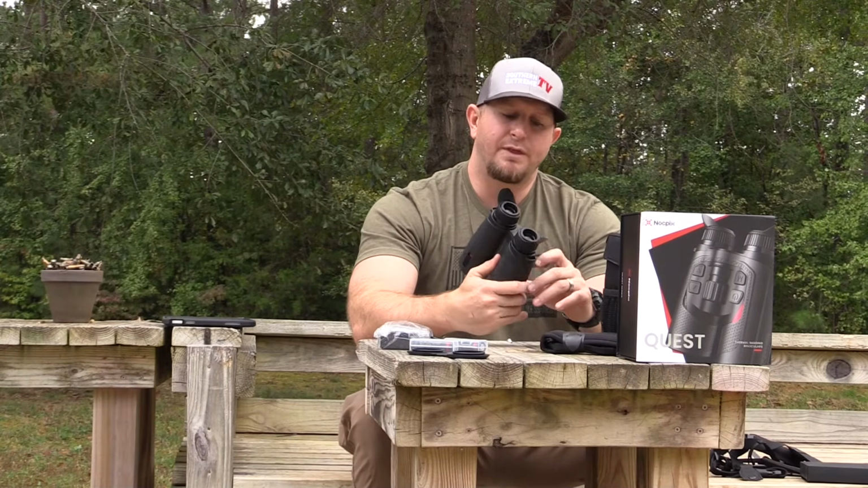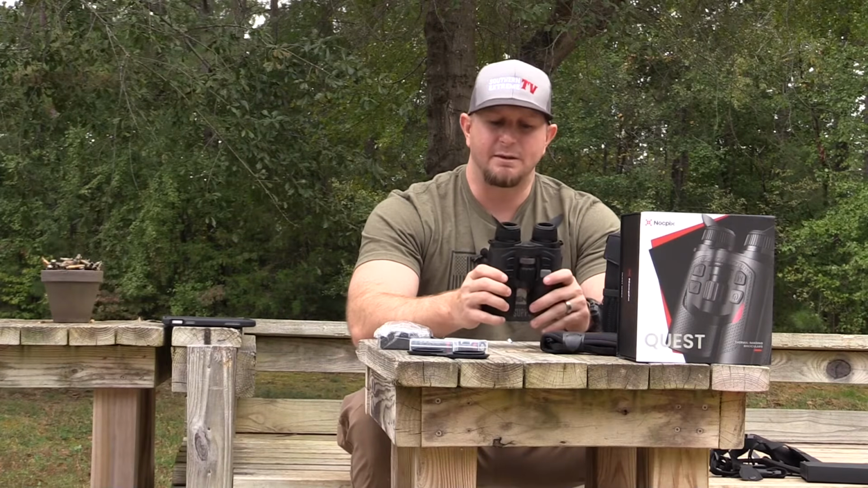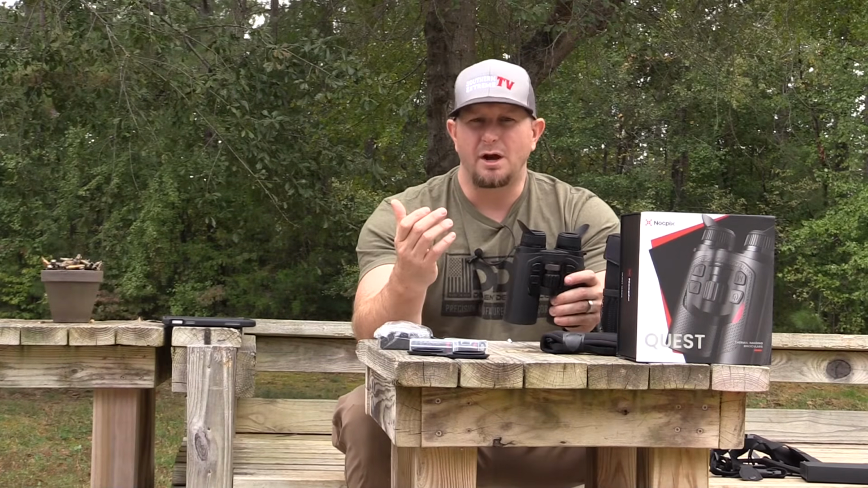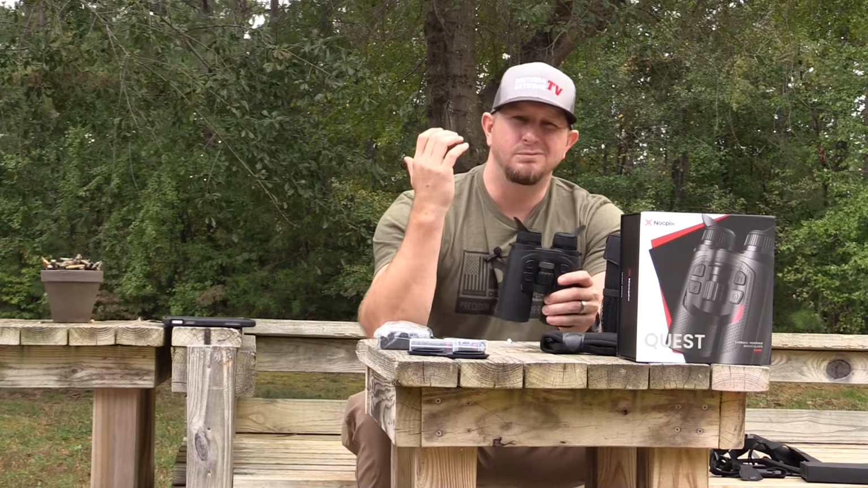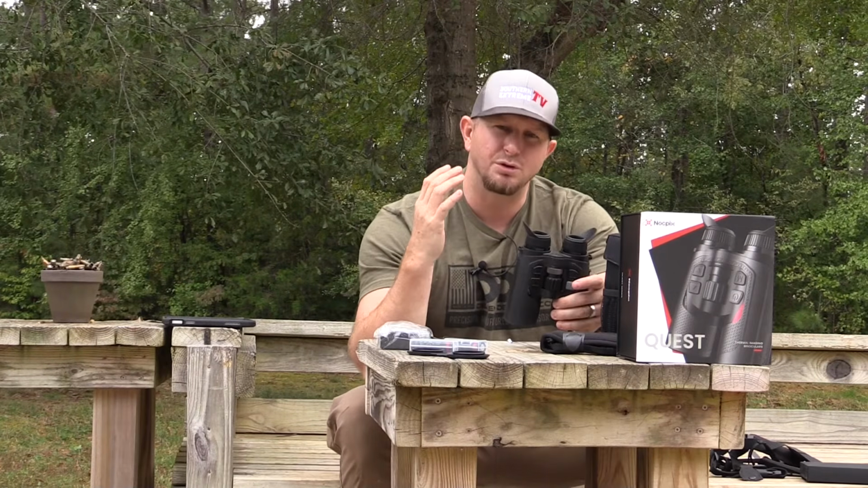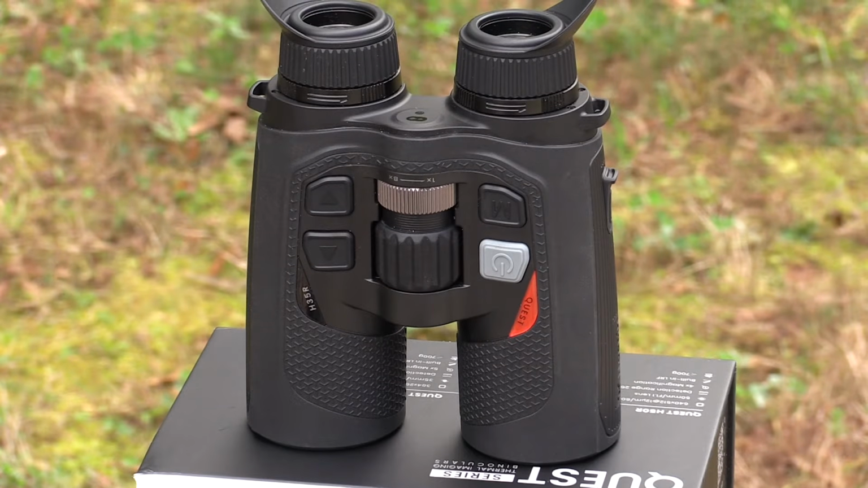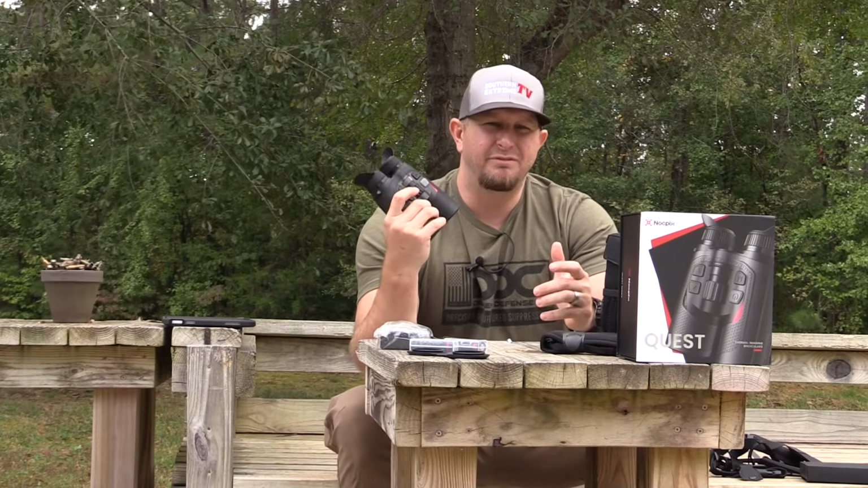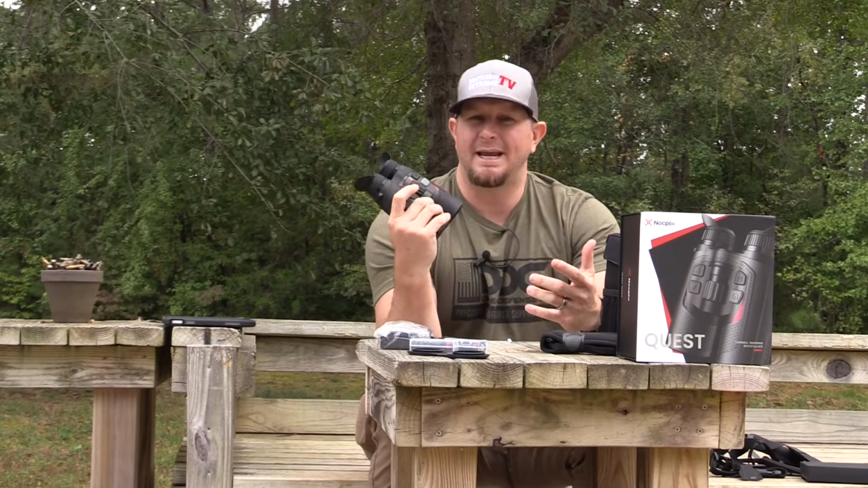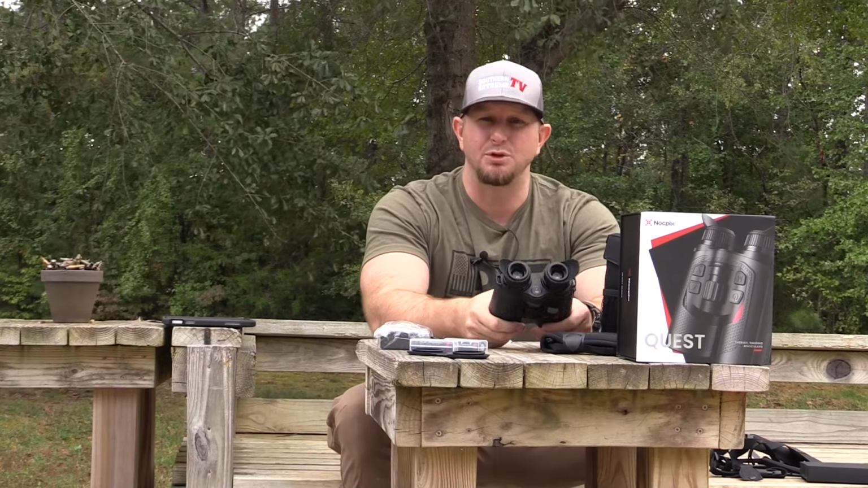That was one thing that I was super nervous about before I took these things out of the box. Some even monoculars can be relatively heavy. For example, the AGM Sidewinder, it's one of those larger monoculars that can just be heavy. And in my mind, it was going to be like taking two of those monoculars and putting them together, and it was going to feel like a beast to carry or maneuver, and that's not the case. These things are actually super lightweight.